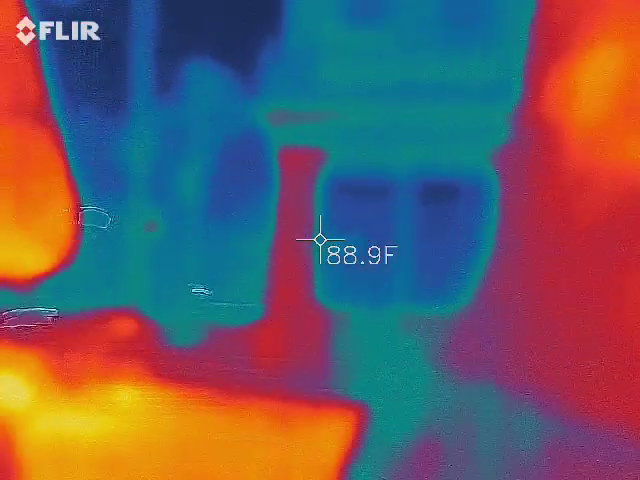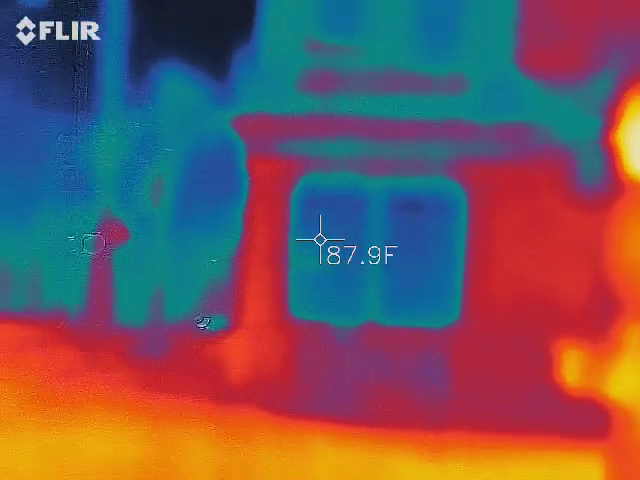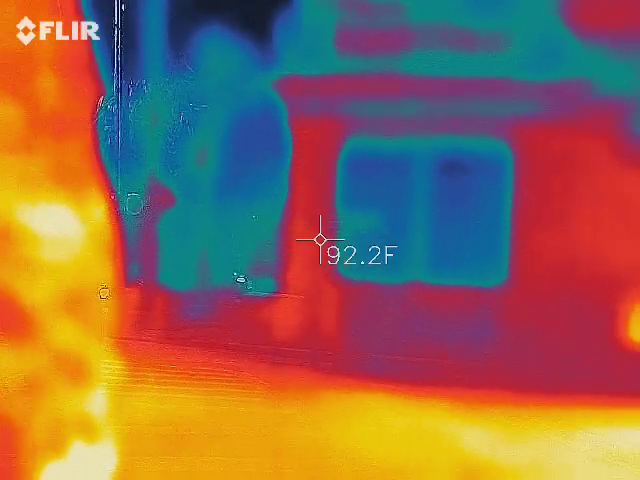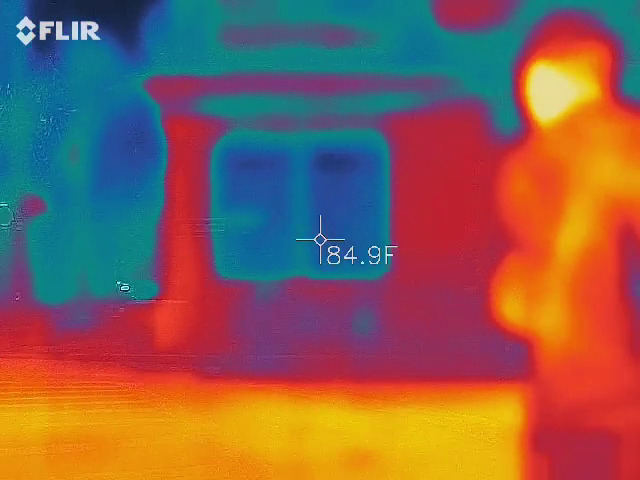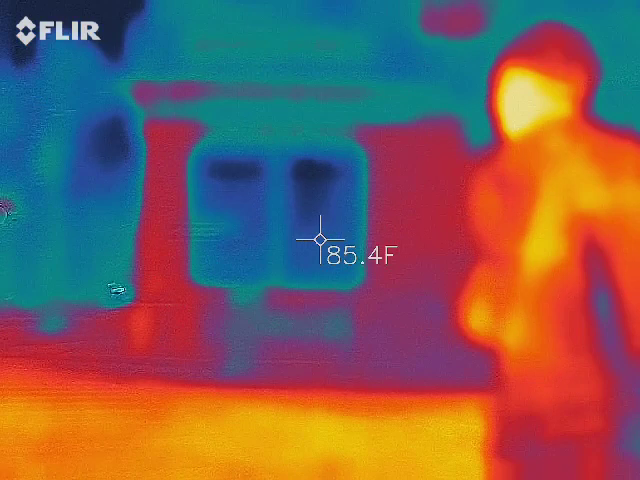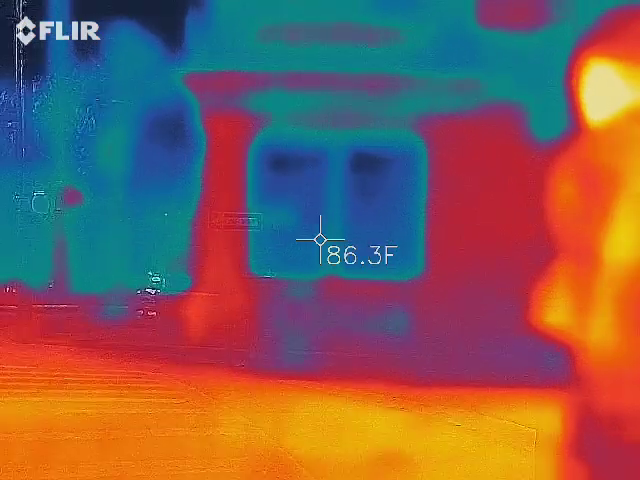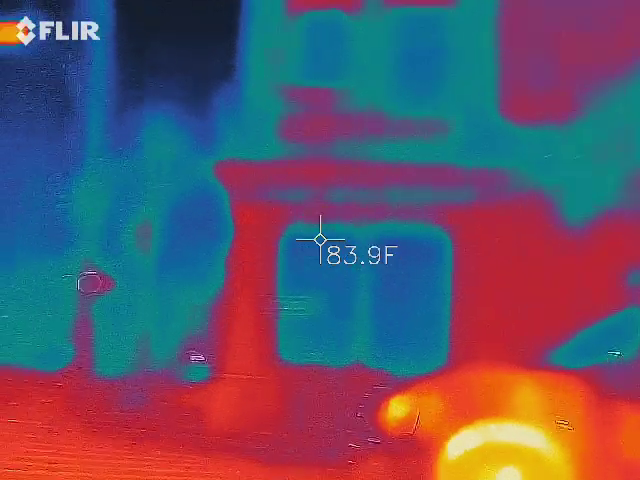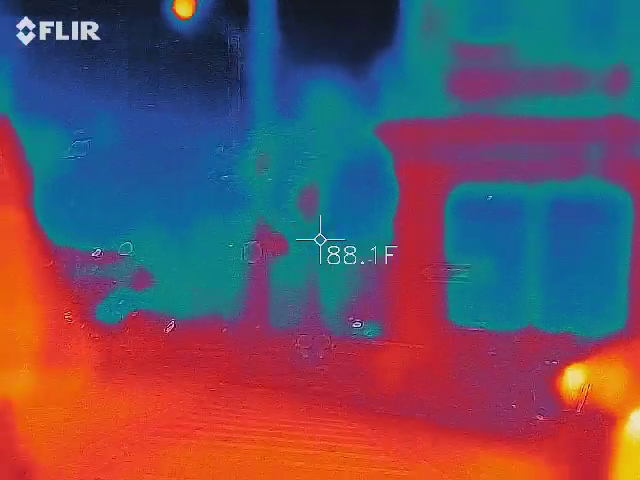We gotta go out and do something tonight. All those cops standing right there, I'm gonna wait for them. It's been getting busier, but this is really good.